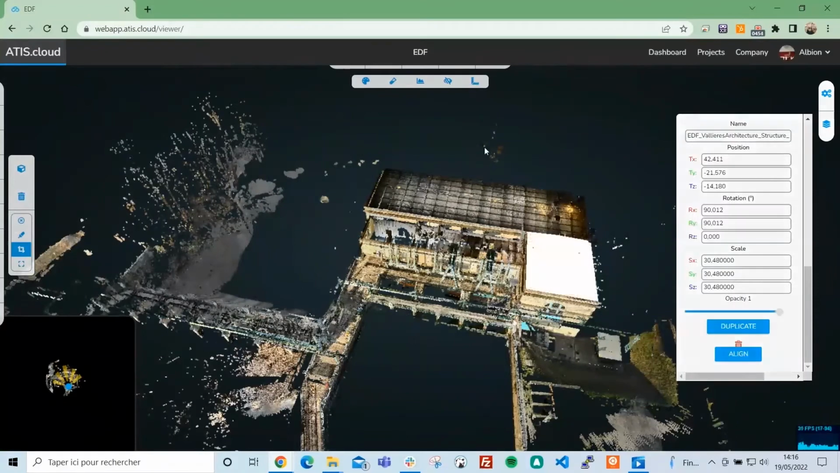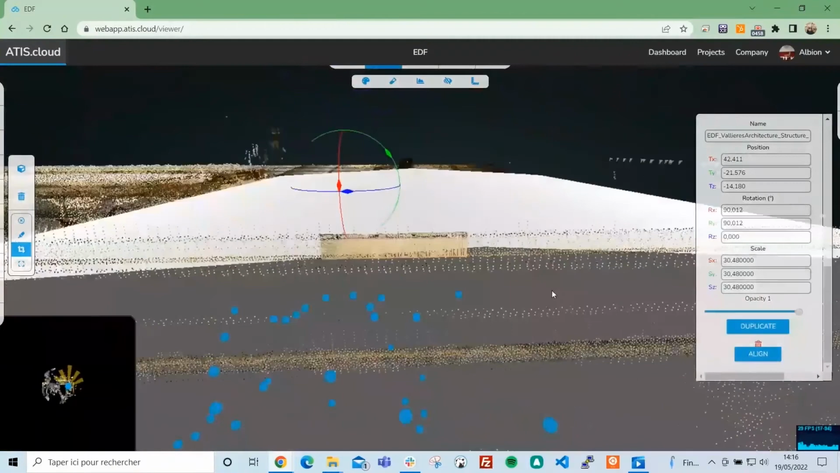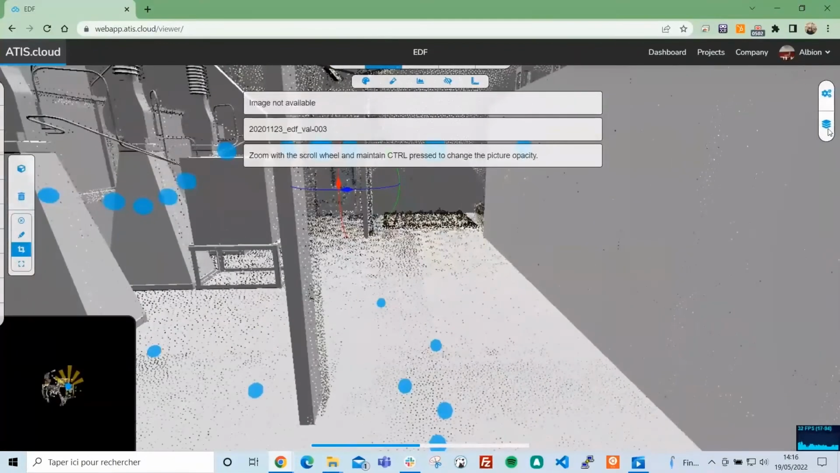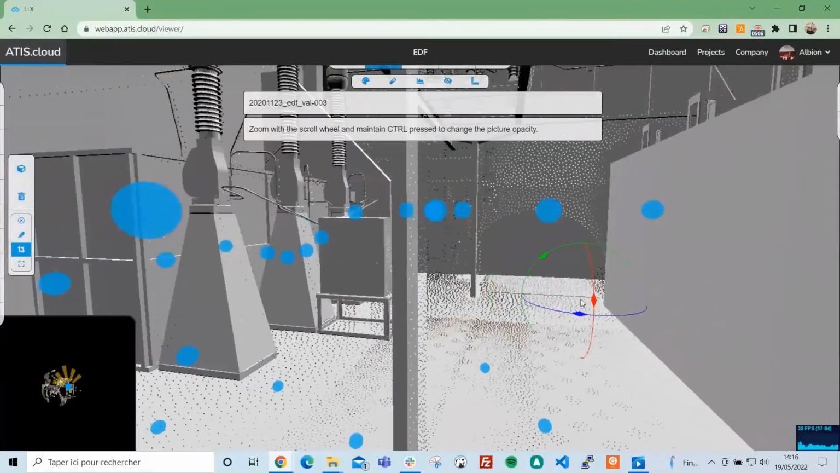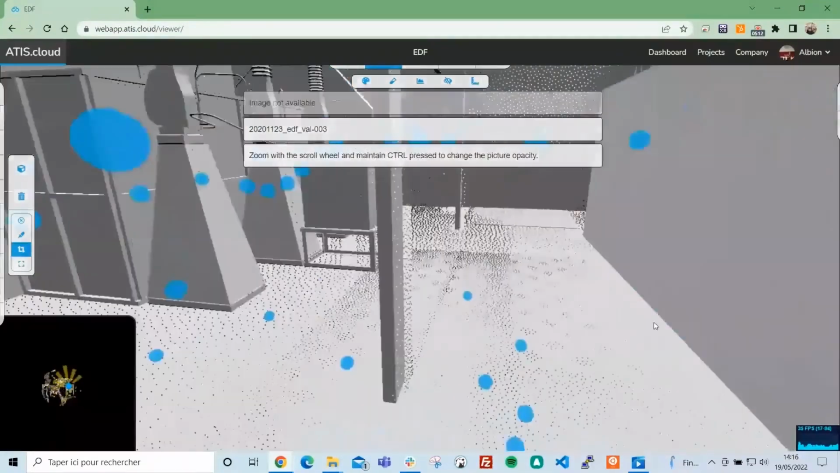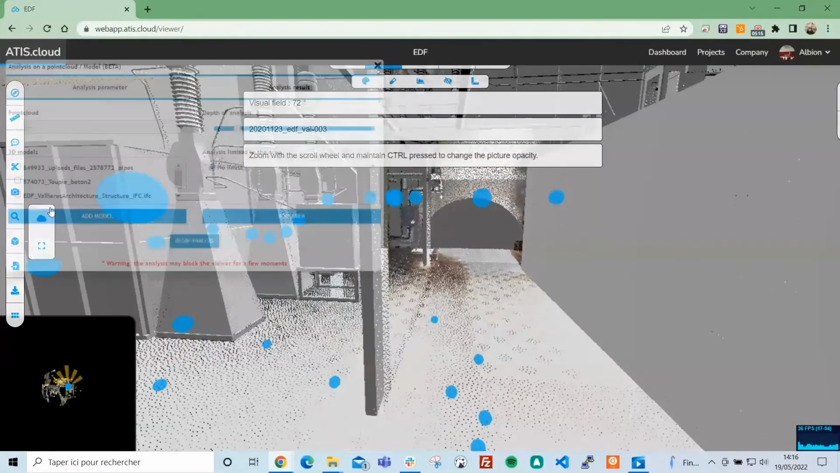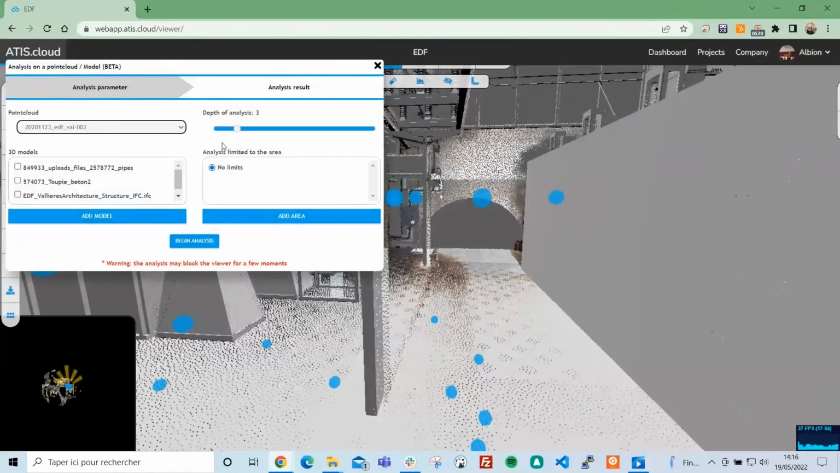I'm not going to launch the clash detection on the overall project because I don't have the BIM model of the whole project, but I'm going to launch the clash detection inside a station. So we're going to compare the points of this particular station with the BIM model. This is very useful if you have a sensitive point of your project to verify. So instead of launching it as an overall project, you can launch it only in a station.